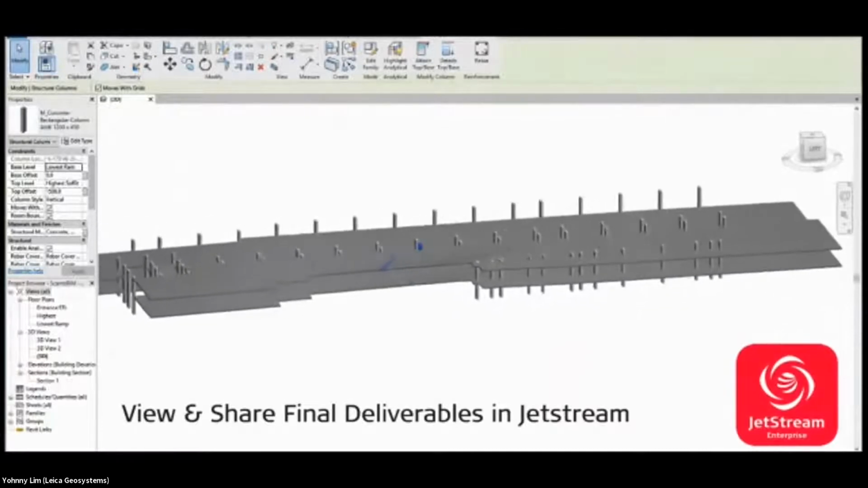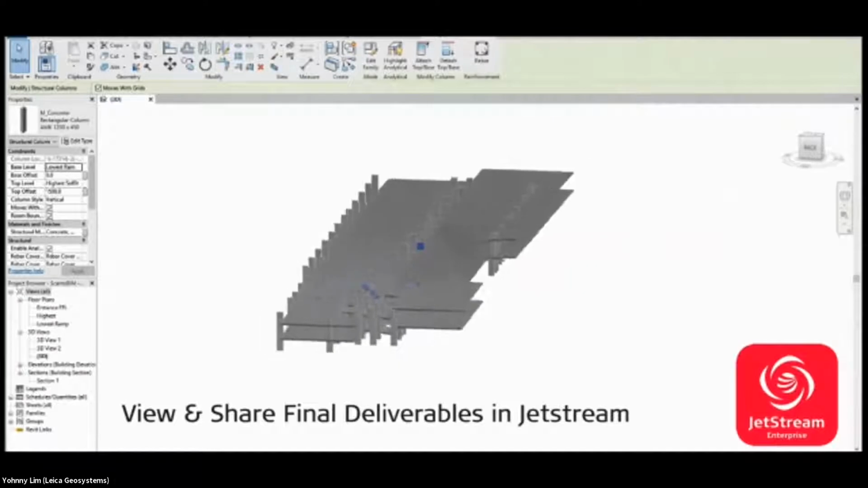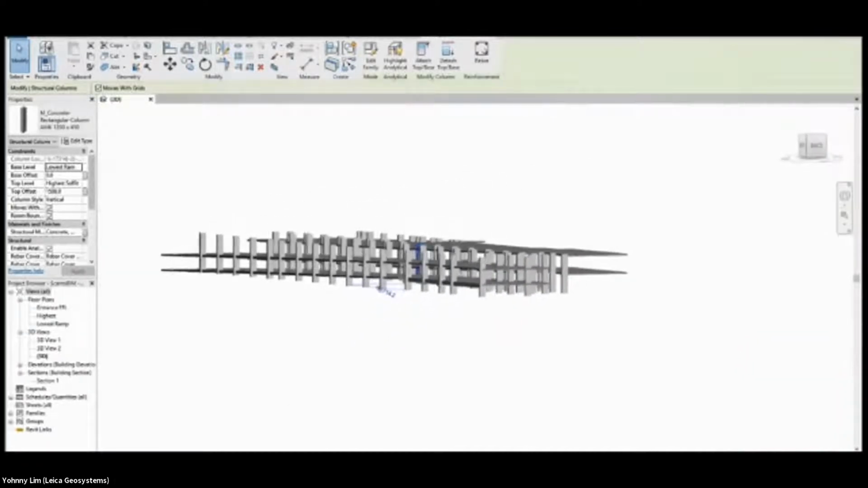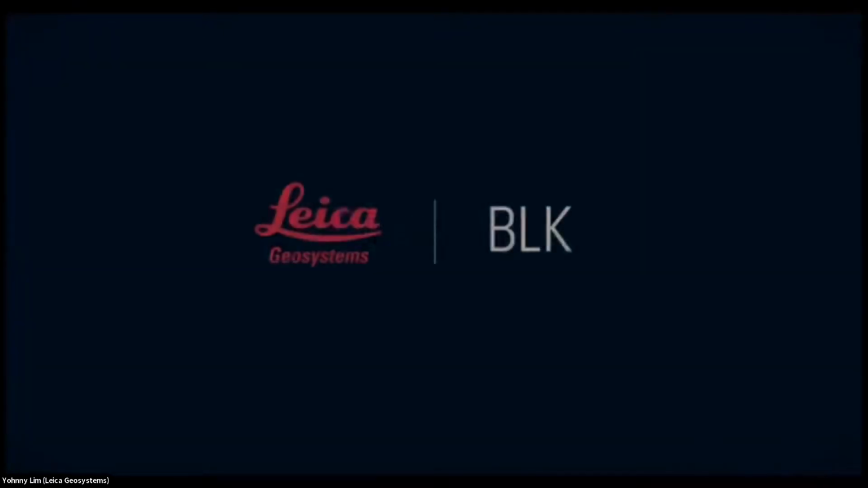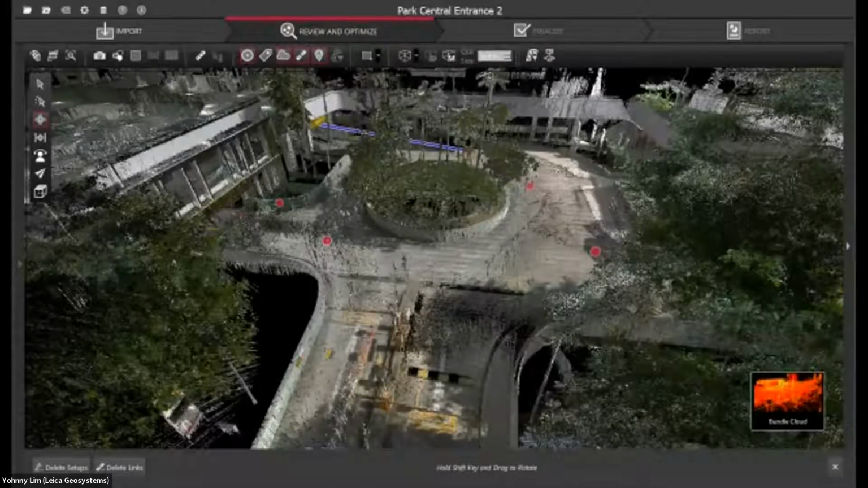Okay, and all the deliverables, the point cloud and the BIM model can be hosted in Jetstream, and you can share all this data with your customer, with your partners. So this is BLK2GO. So next I'll be showing the data set that we have seen in the video. Okay, so this is the data set that we just saw in the video.